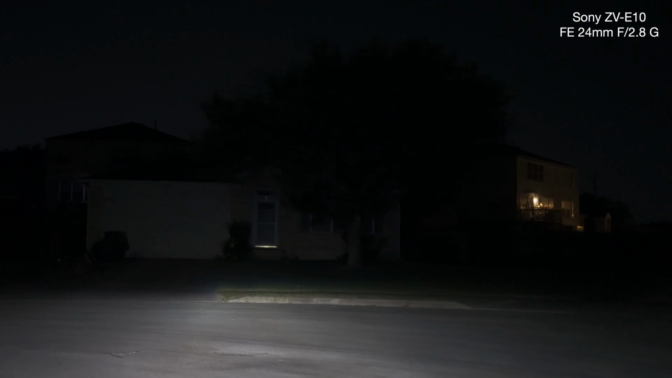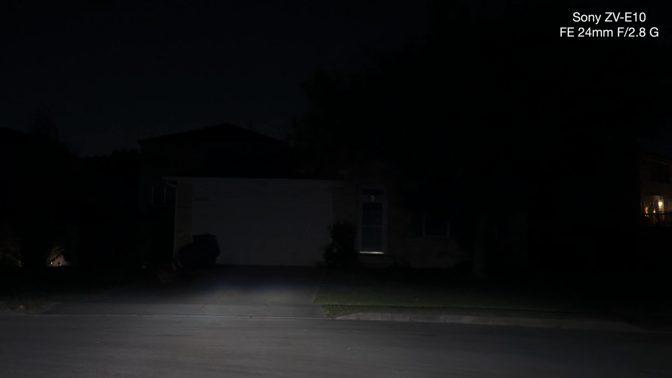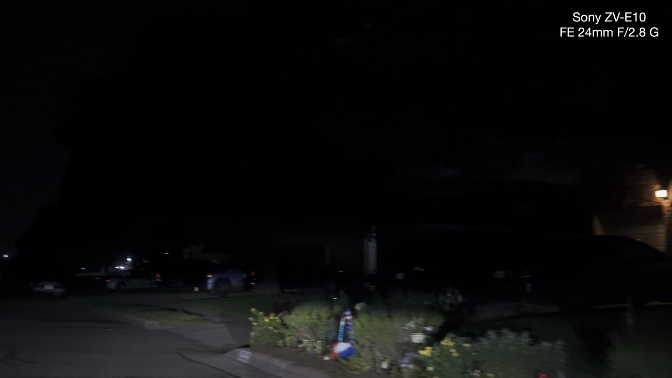So if I go to right where I'm seeing this house, 1600, might be at 1250 like I thought.